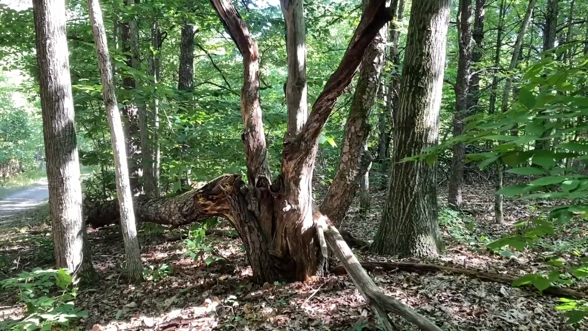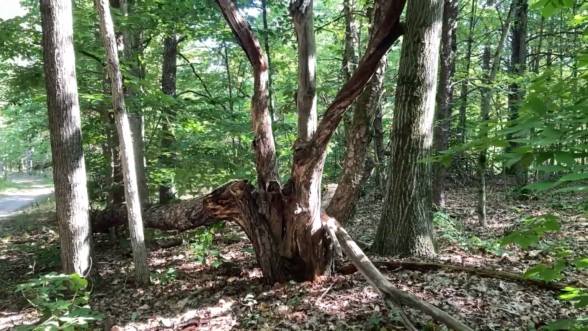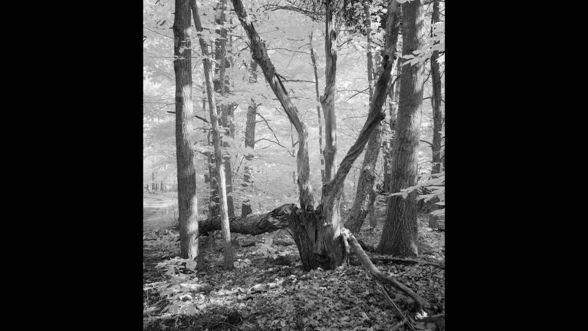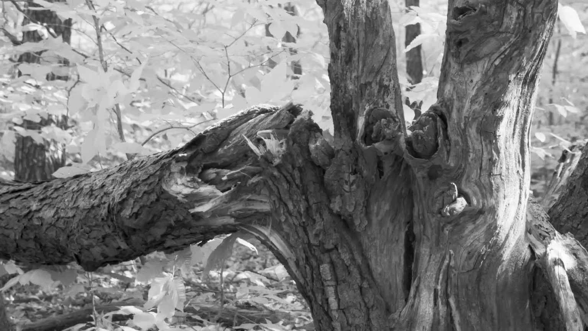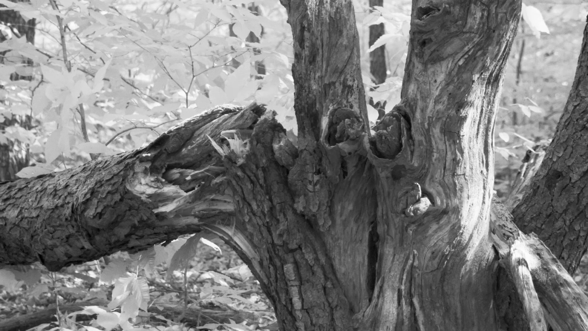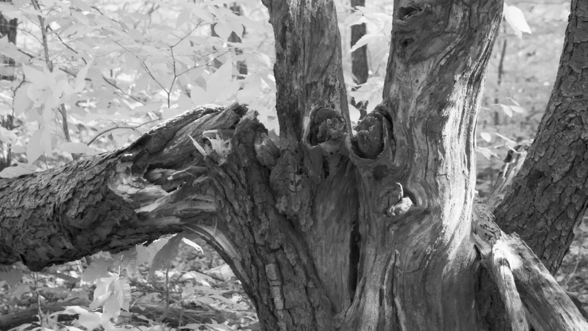So to me, it's just a unique formation, and shooting it in infrared and black and white is going to really show that off, because you've got repeating patterns, you've got leading lines, and I'm balancing it by having these two trunks on either side acting as bookends for it. And then again, that soft morning light just coming in and touching it a little bit, adding to its story.